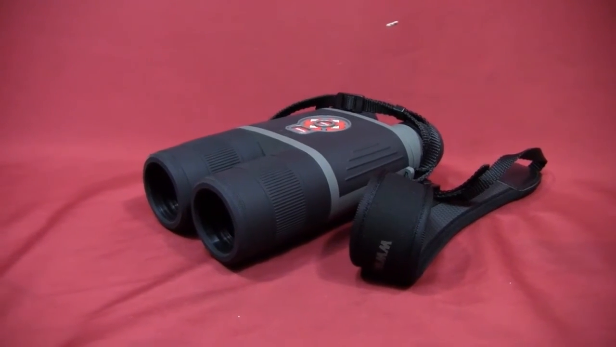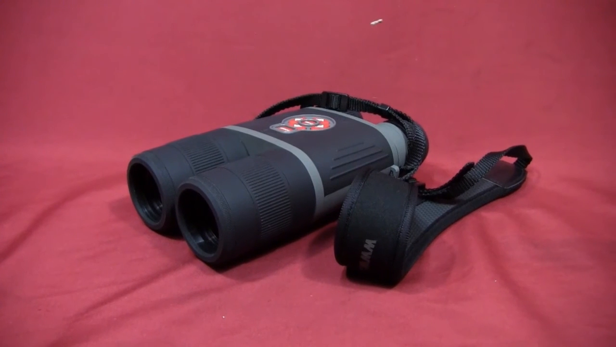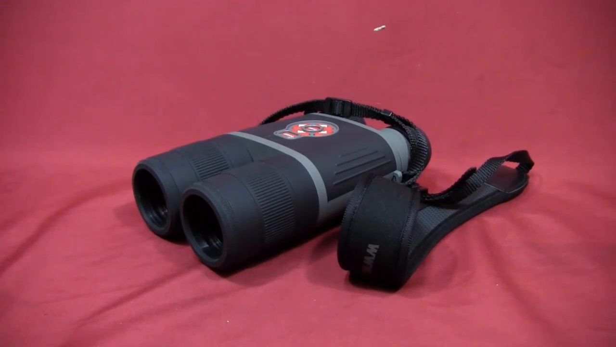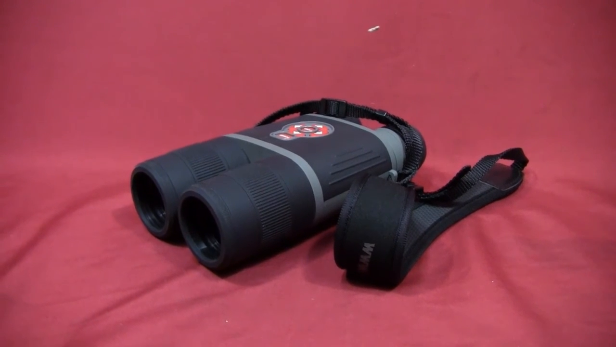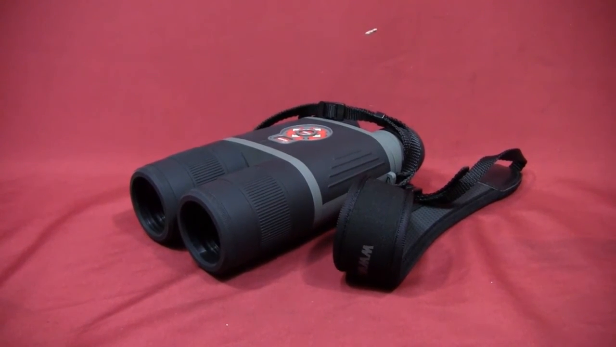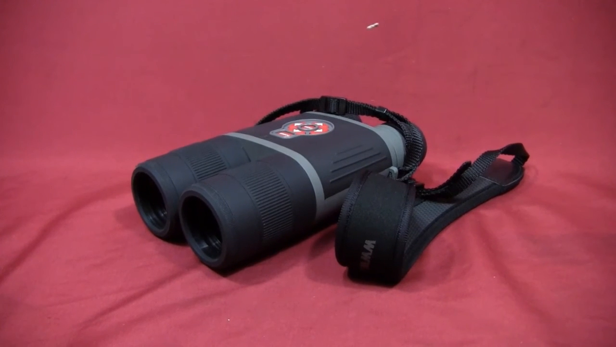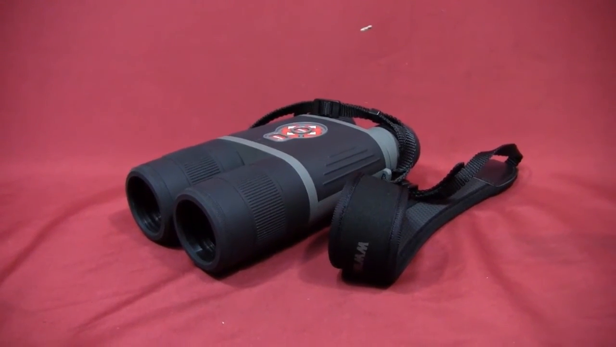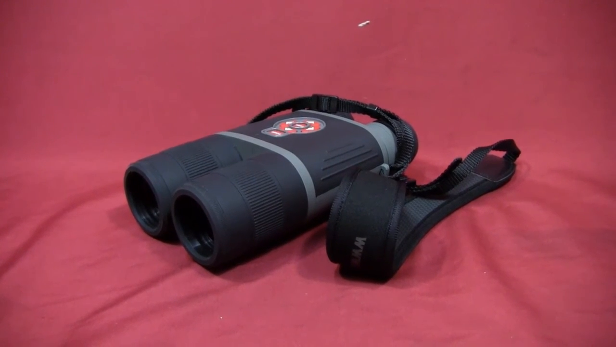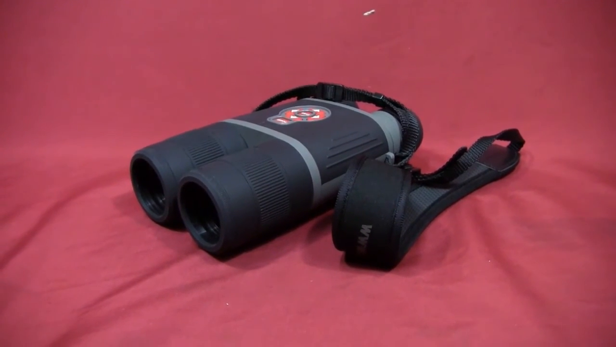I hope you enjoyed the video showing the nighttime footage of these beavers around my lake. Clearly you can see that this ATN Binox, or BinoX, some people call it, but I think the name's really Binox, can be very, very effective in viewing game at night.